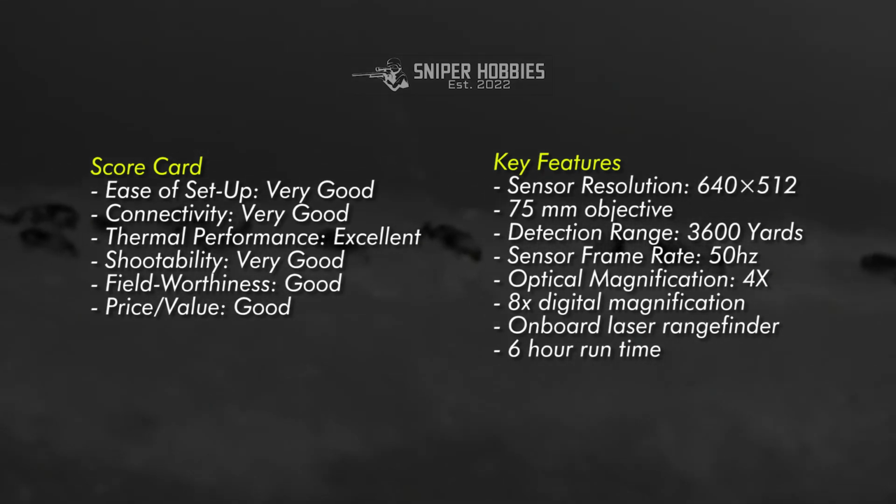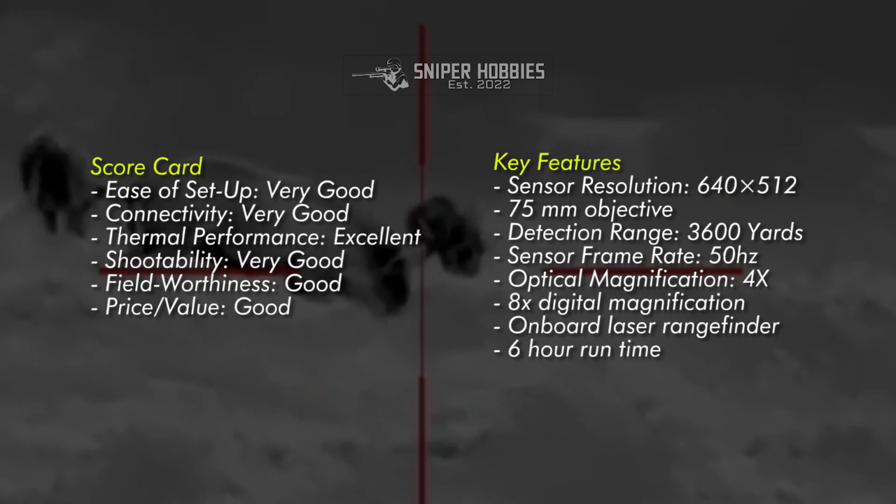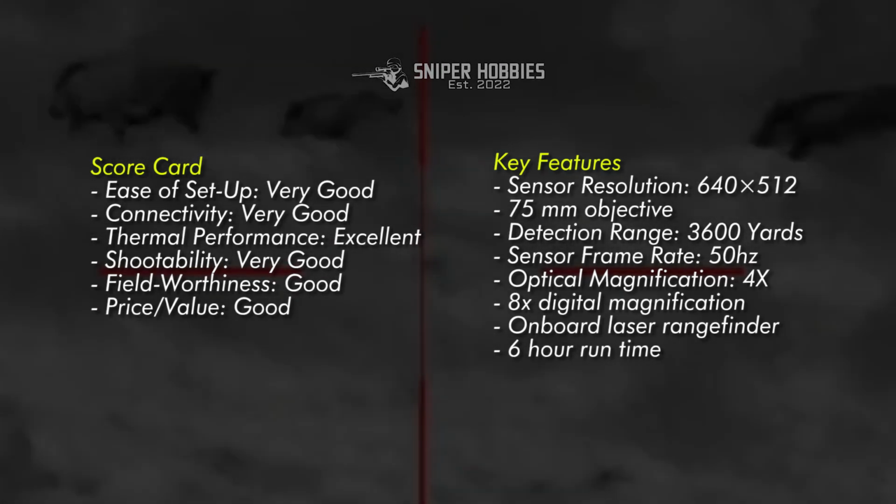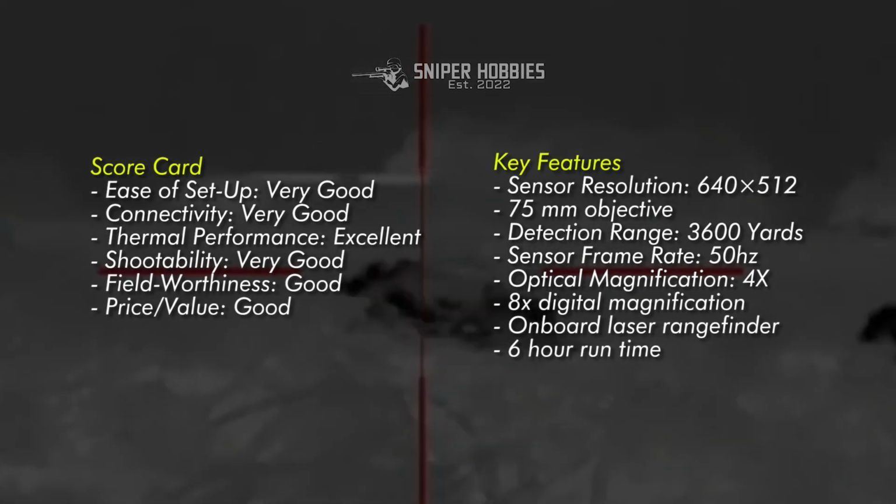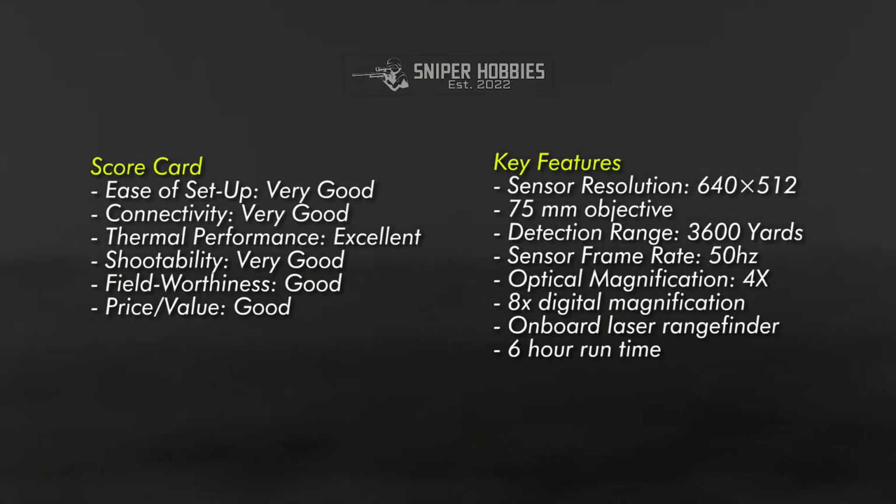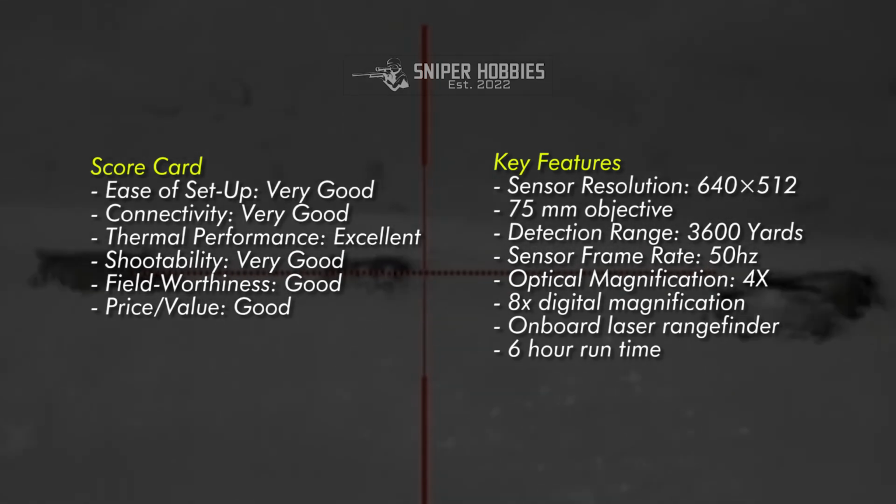Price/value, good. Key features. Sensor resolution, 640 by 512. 75mm objective. Detection range, 3,600 yards. Sensor frame rate, 50 Hz. Optical magnification, 4x. 8x digital magnification. Onboard laser rangefinder. 6-hour runtime.